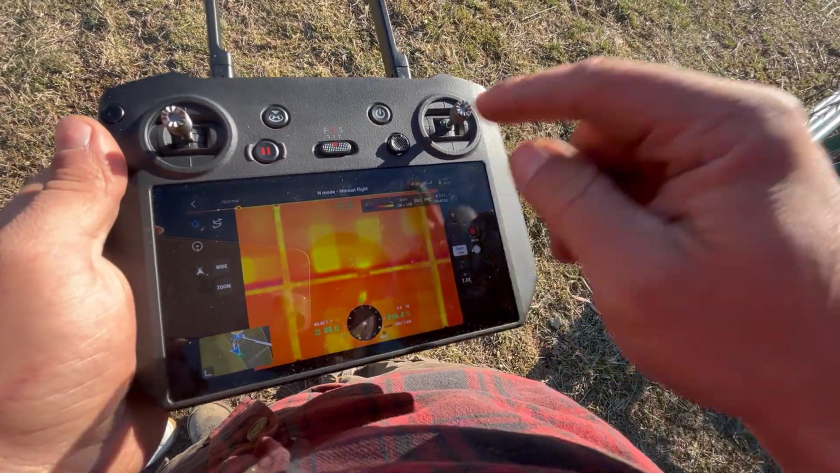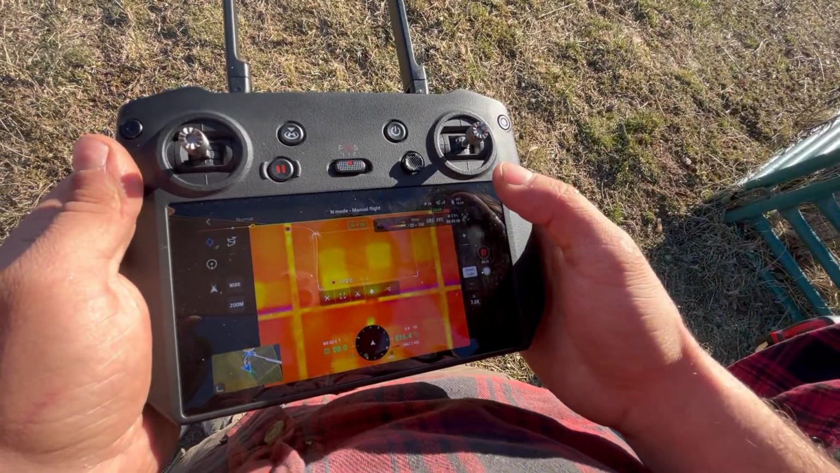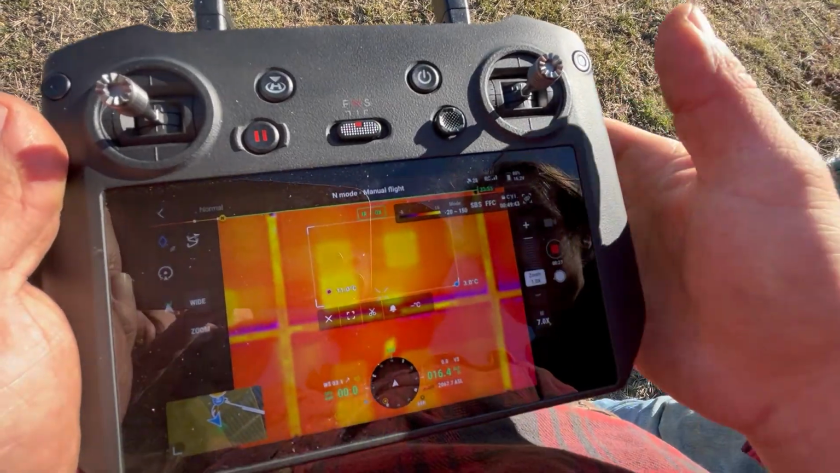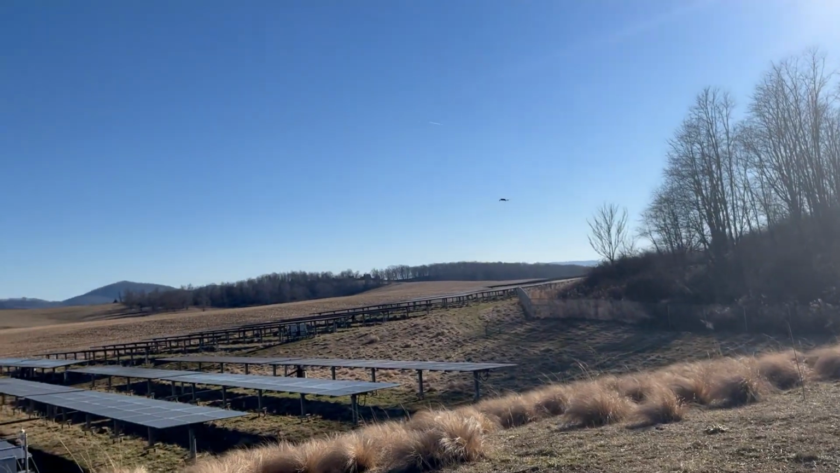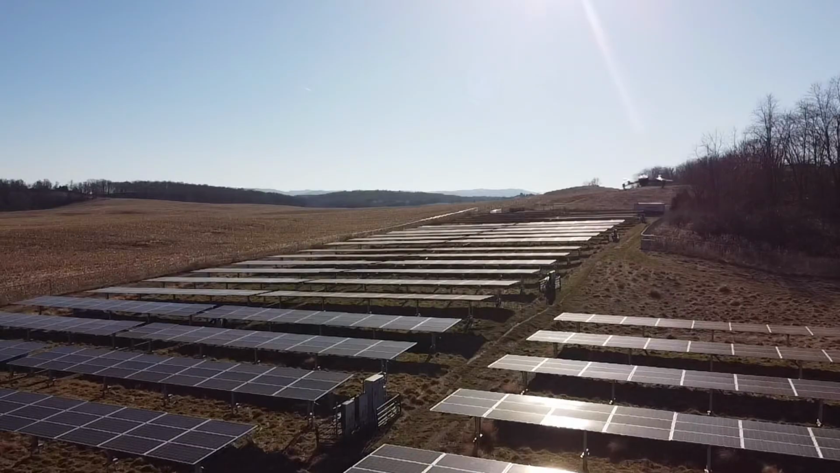Our thermal drone allows us to quickly see when strings are down or parts of panels have been disabled because of bypass diodes. This is something that with conventional tools could take hours because of having to test each individual string on the roof, whereas with the drone we can quickly fly above the array and see exactly which parts of it are having problems.